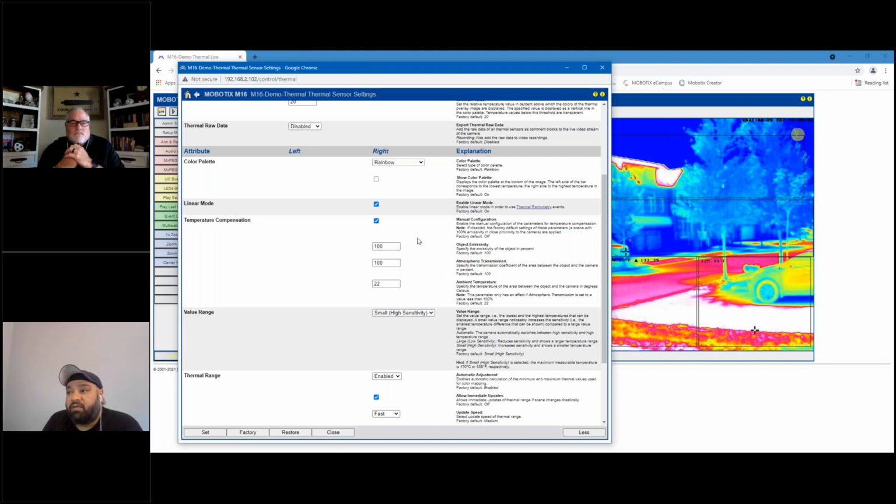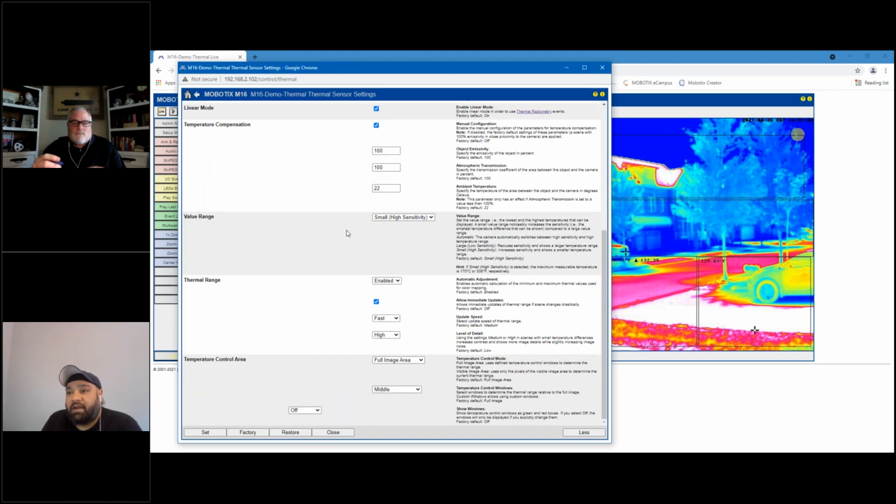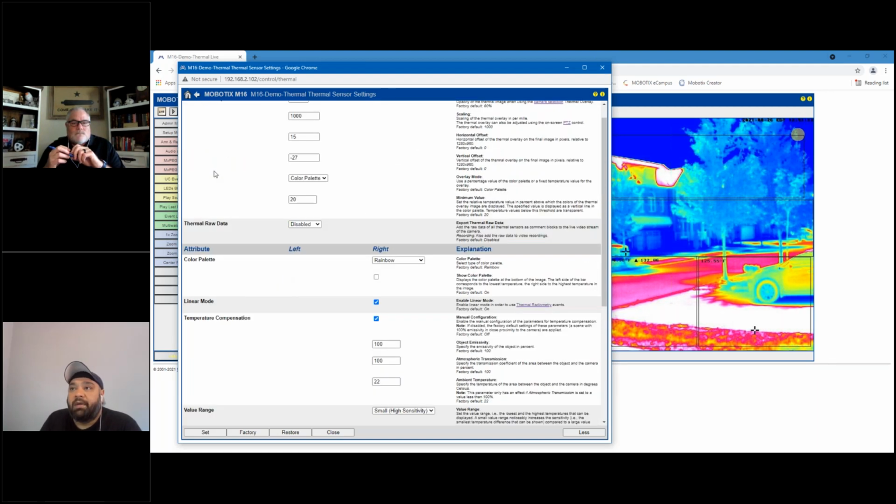All of these things have to be calibrated very carefully and accurately, so that you're pinpointing the exact temperature of what you're trying to measure. Again, for value range, you can set it to small sensitivity or high sensitivity, and of course you can set up the update speeds for these detections.